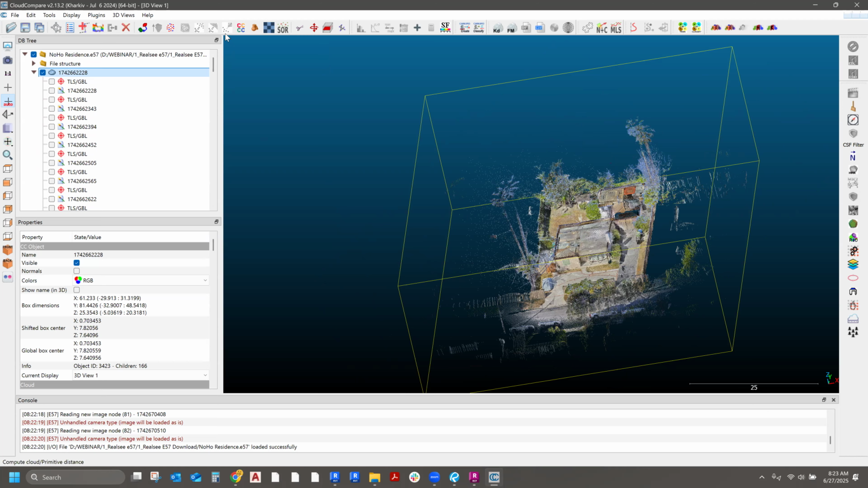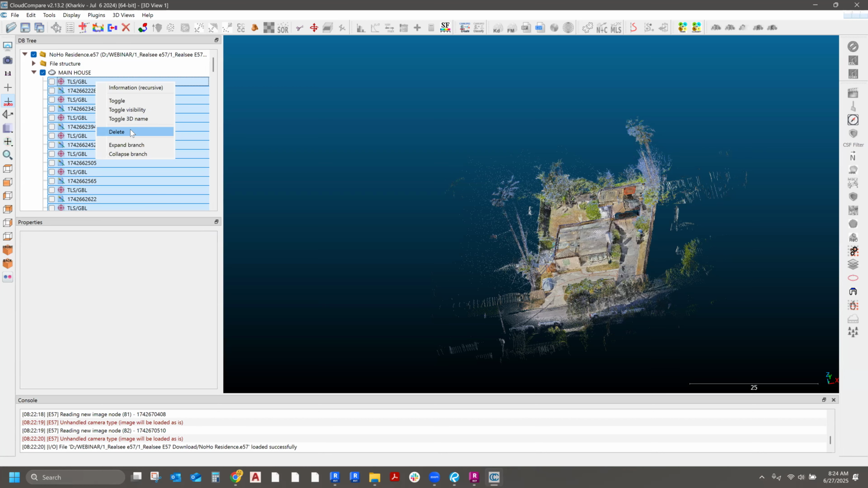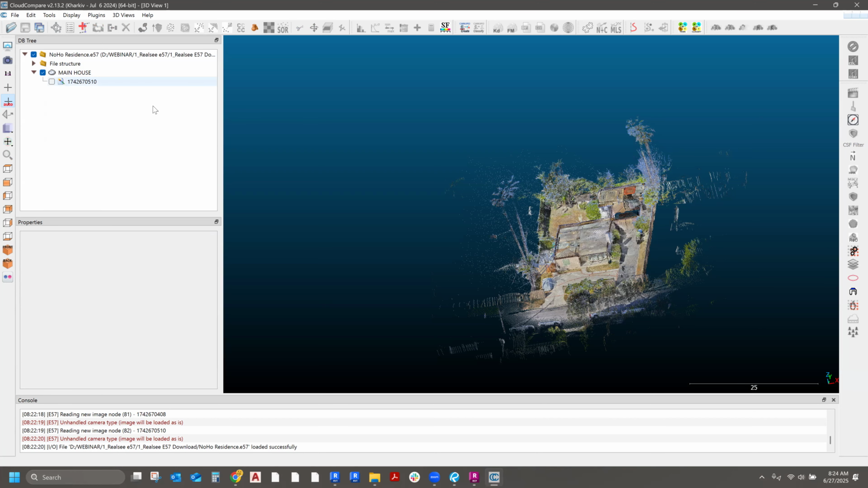After you do this, you can rename it to whatever you want. I'll just call this main house. Then click on this little checkbox and select all of the TLS points and all the images in the tree below, with the exception of the last one, because this is your point cloud. Select everything but that last number and just delete.